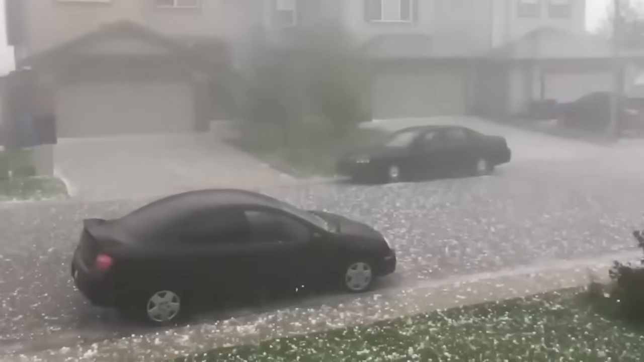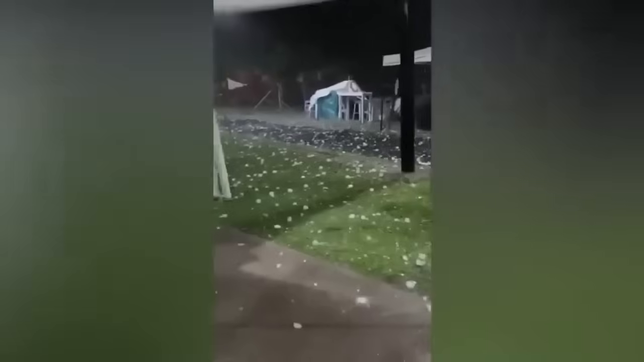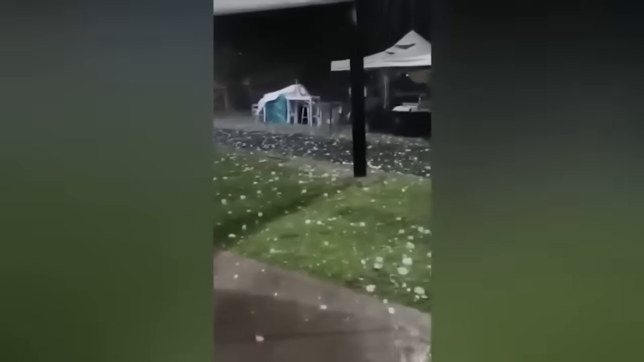And the most heartbreaking part of this tragedy was the loss of a 20-month-old girl, even though it only lasted 10 minutes. But those were 10 minutes of pure terror. This was the worst hailstorm to hit the region since 2002, and it is believed that the unusually hot summer played a role in creating these vicious storms.